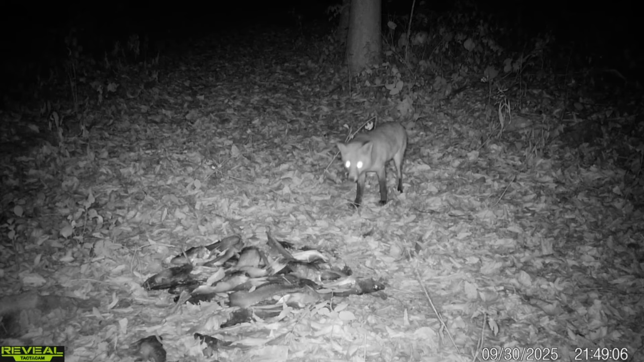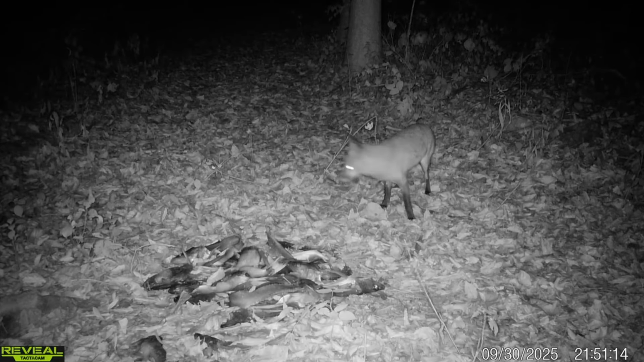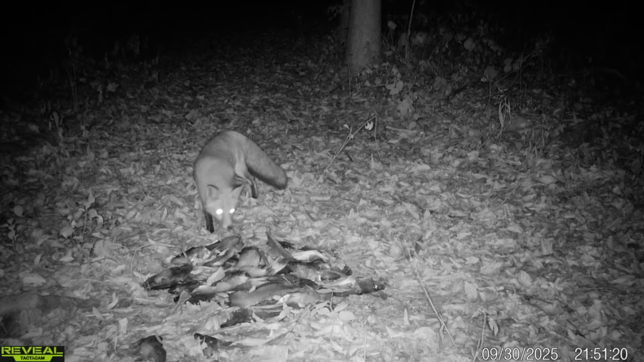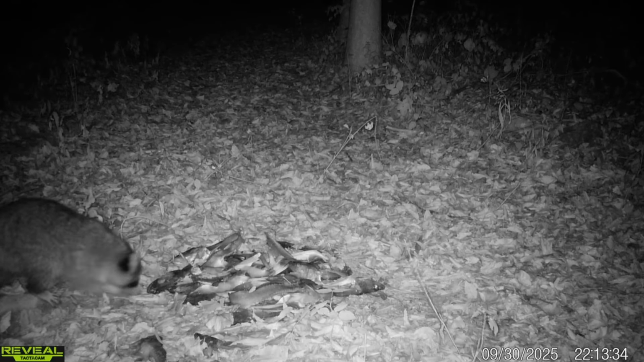One thing I will say, guys, is what we did not have for some reason is coyotes. I think the coyotes in the area were just a little bit too cautious to come in. There probably was some human scent around the pile. The foxes didn't care. The raccoons didn't care. The possums didn't care. But I think the coyotes were just a little bit too leery to come in to feed off a pile like this. But these other animals, they had no problem at all.